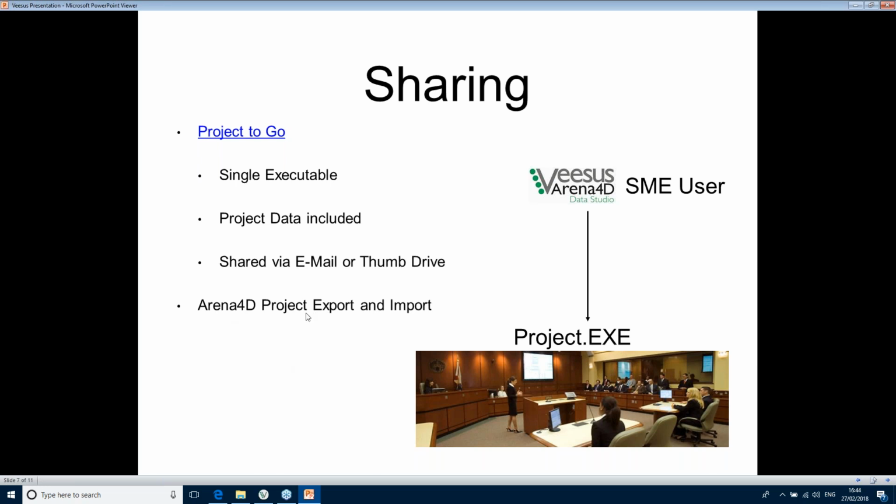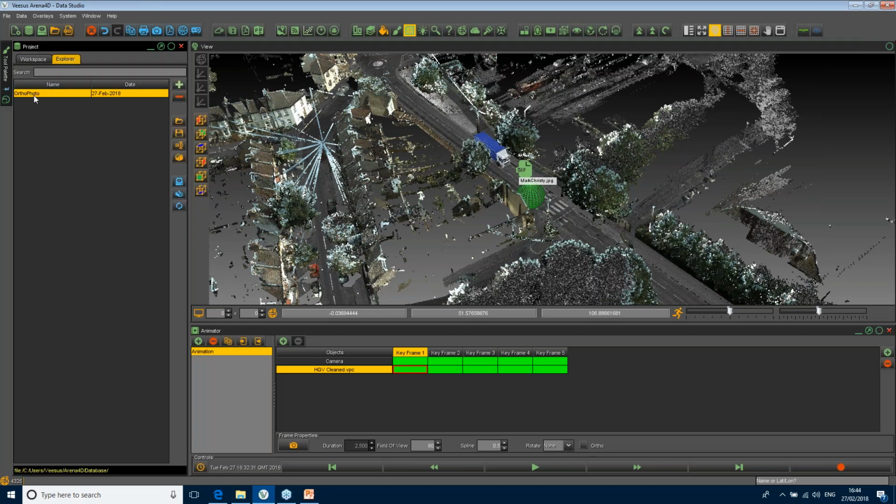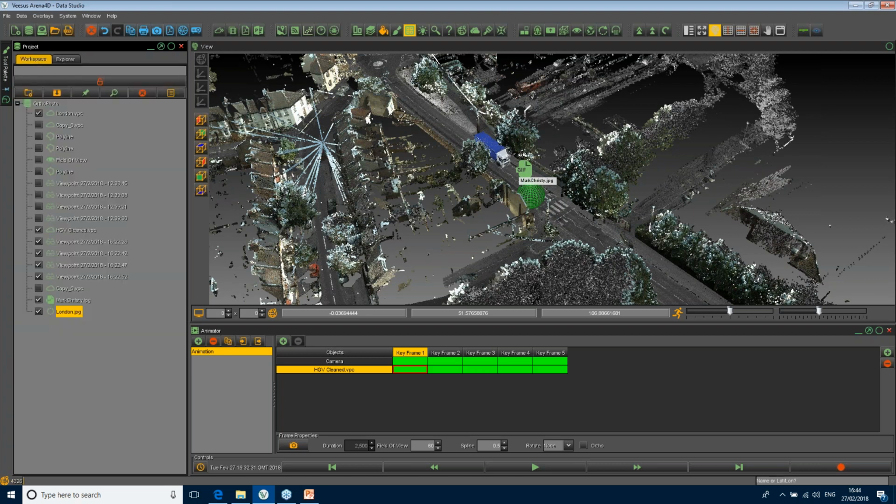Now, the other way of sharing the PointCloud data is by exporting a project. So inside here, there's a project. That's the one we're looking at right now. And if I want to, I can share this. So I can click export, and it will package all the data together, not the software, just the data. And I can then give that to somebody, and they can come into here. They can just open that data and add it to their workspace, their Explorer. So that's another way of sharing the data. Let's go back to PowerPoint.